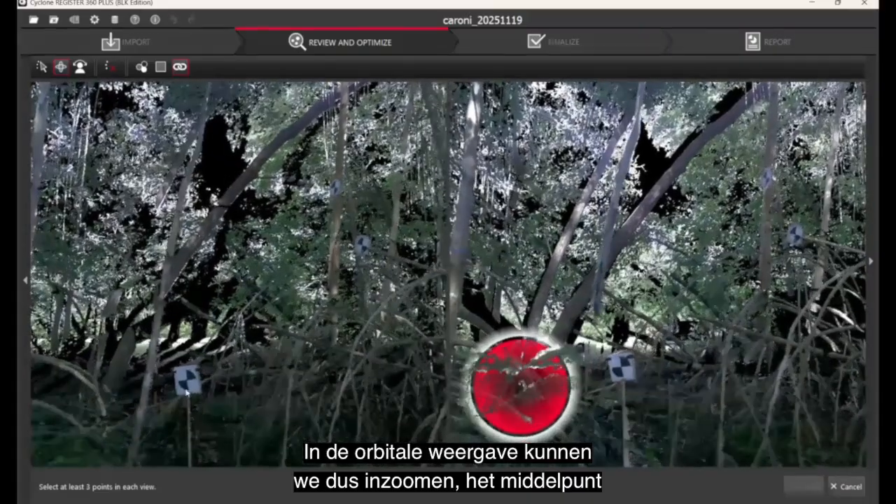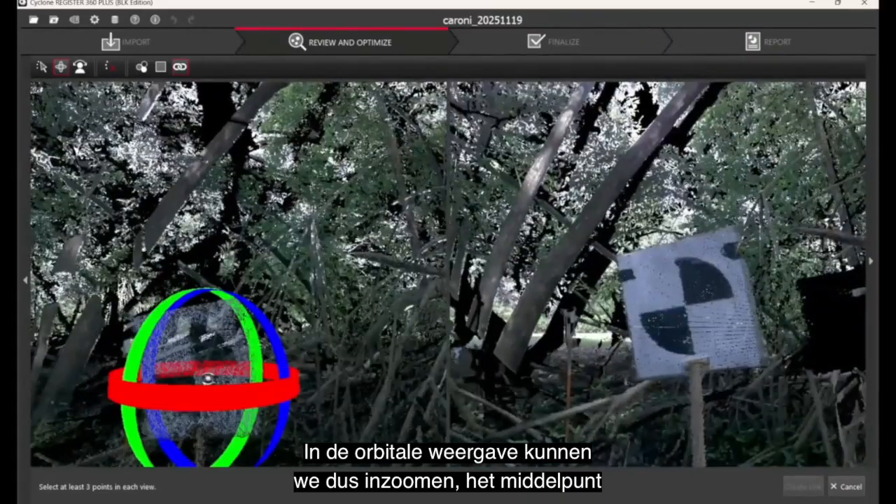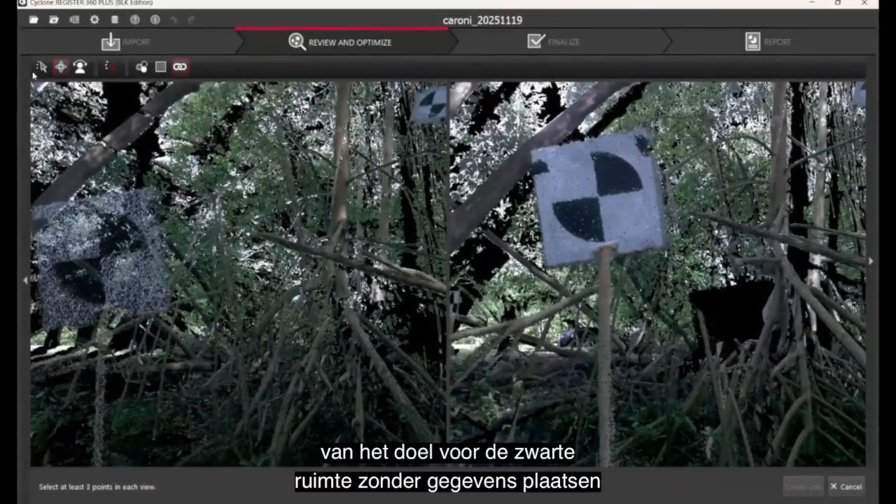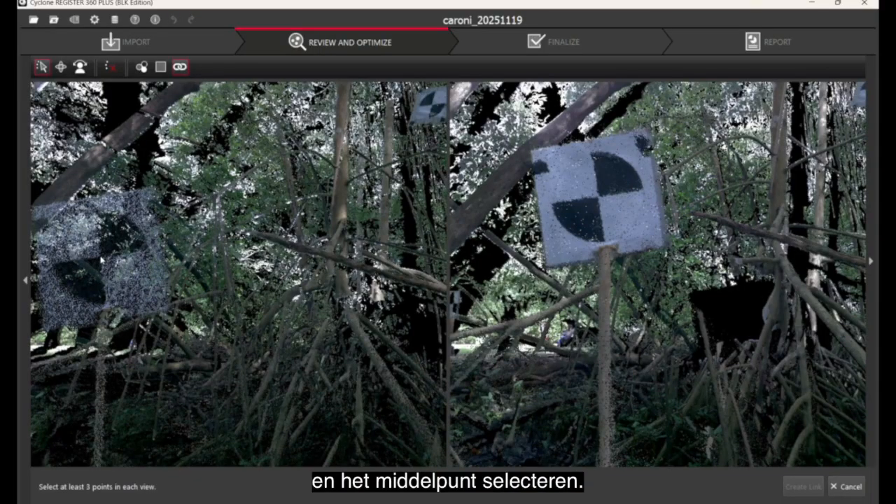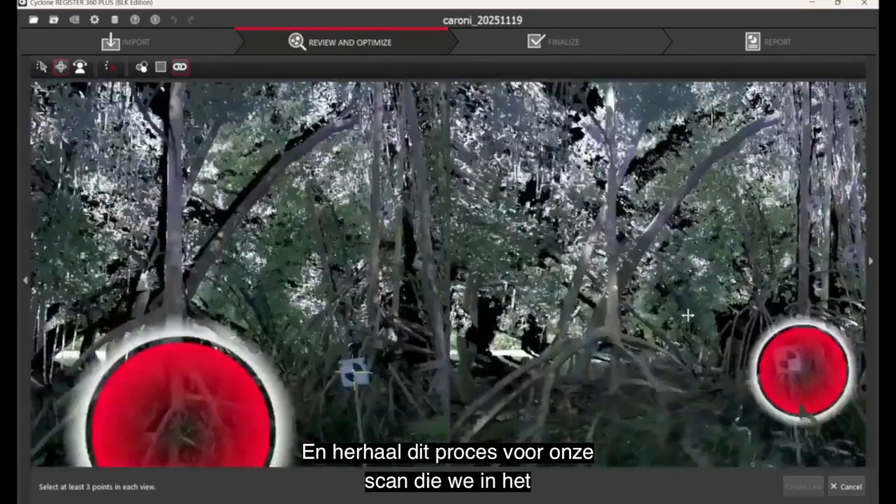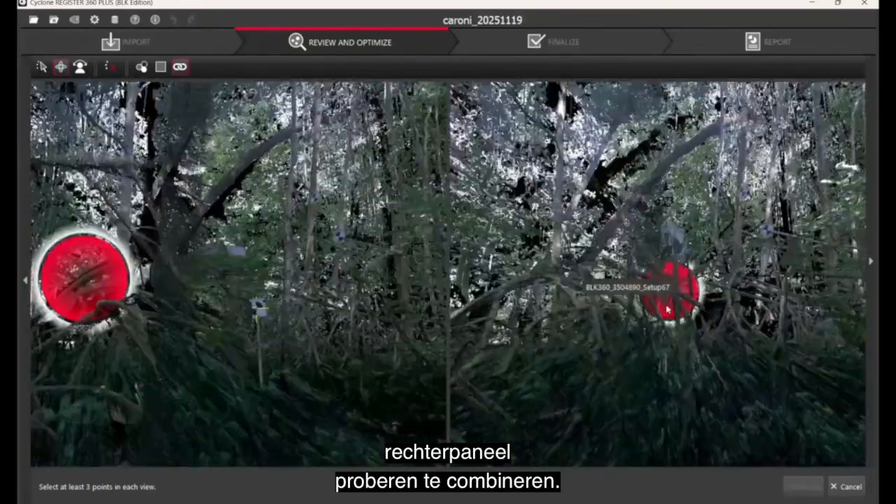So in orbit view, we can zoom in, position the center point of the target in front of black no data space and select the center point. And repeat the process for the scan which we're trying to combine in the right panel.